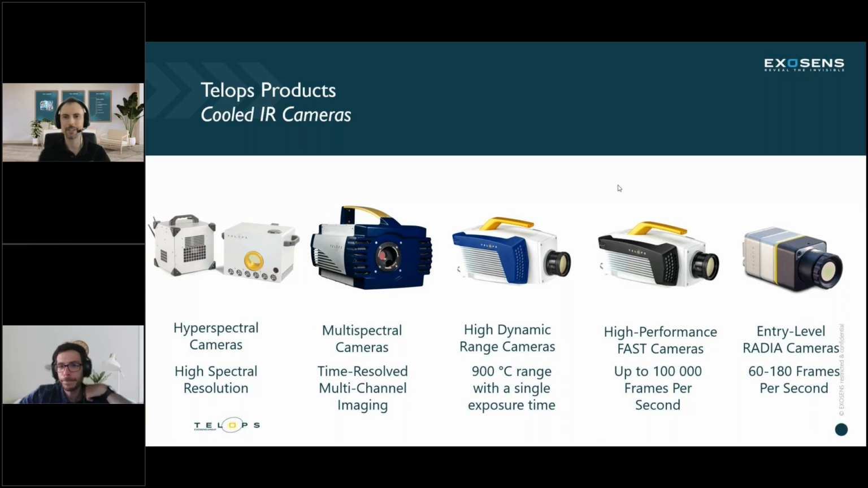It shows that I'm sharing my screen, and I see it as being on the Telops products page. I can check to see if it's okay. I got one thumbs up that they're able to see my screen. So everybody right now should be seeing the Telops product cooled air cameras. Are you able to see that now, Miguel? Still not, but I know it already, so okay. Apologies for the interruption. Go ahead.